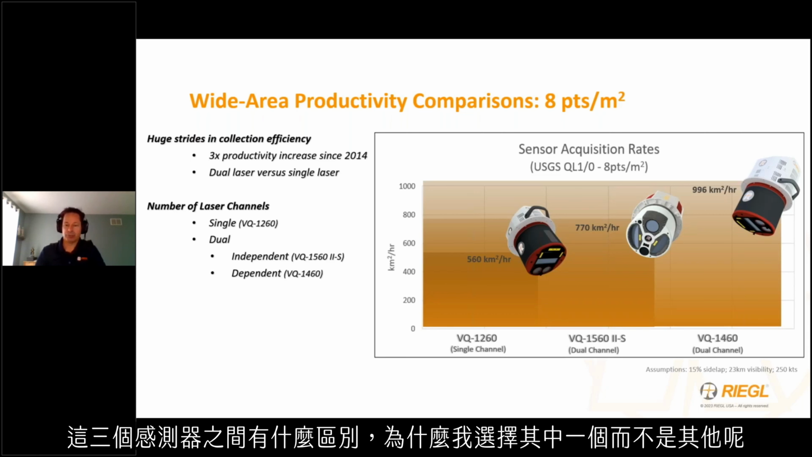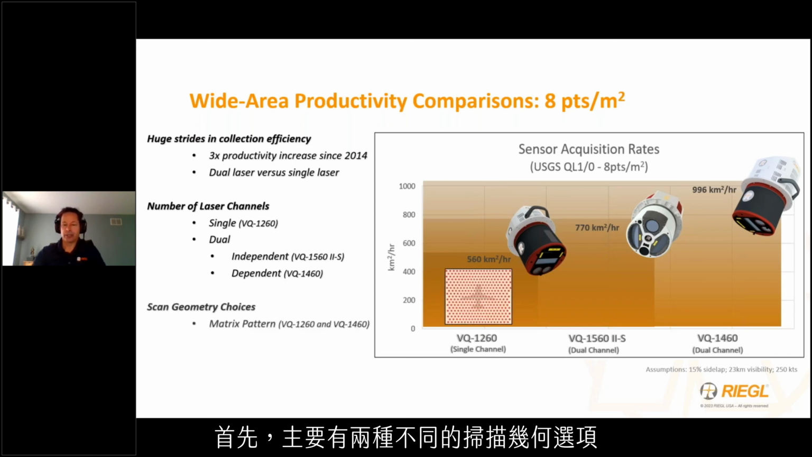But what are the differences between these three sensors, and why might I choose one over the other? Well, to start, there are primarily two distinct scan geometry choices.